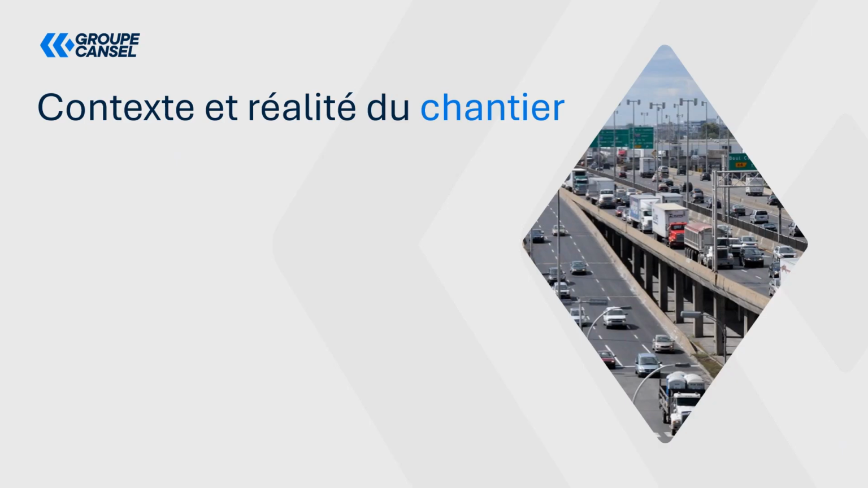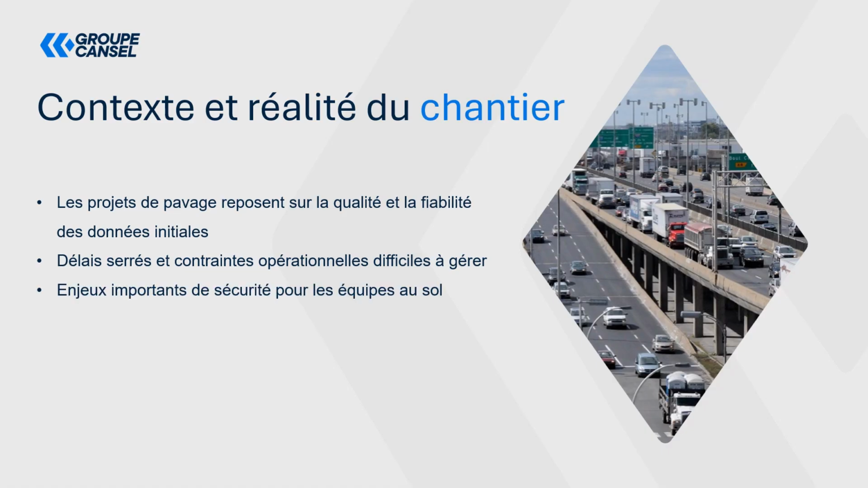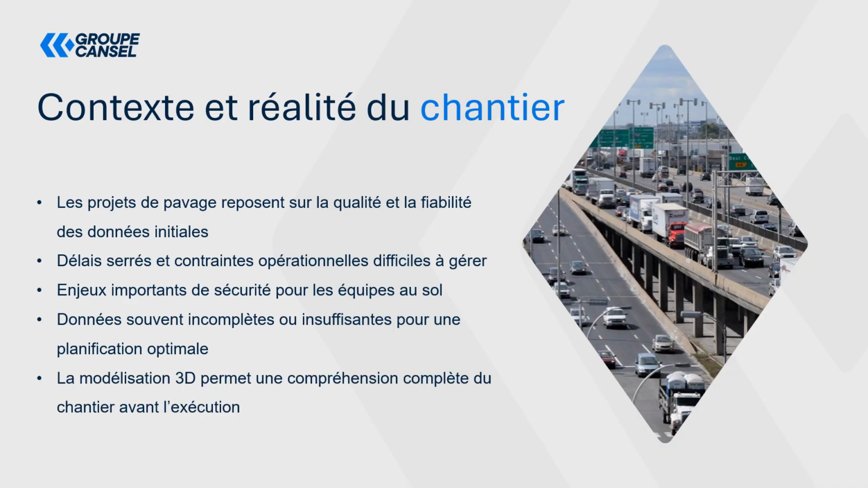So regarding the context of construction site reality, preparing a site relies on data that is reliable. So delays, safety issues, and lack of information complicate planning. 3D modeling, on the other hand, makes it possible to have a better view of the site before the work begins.